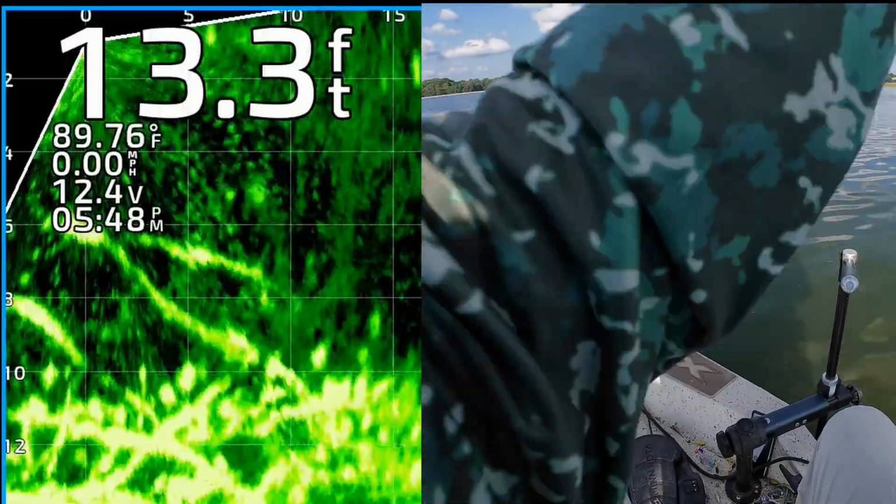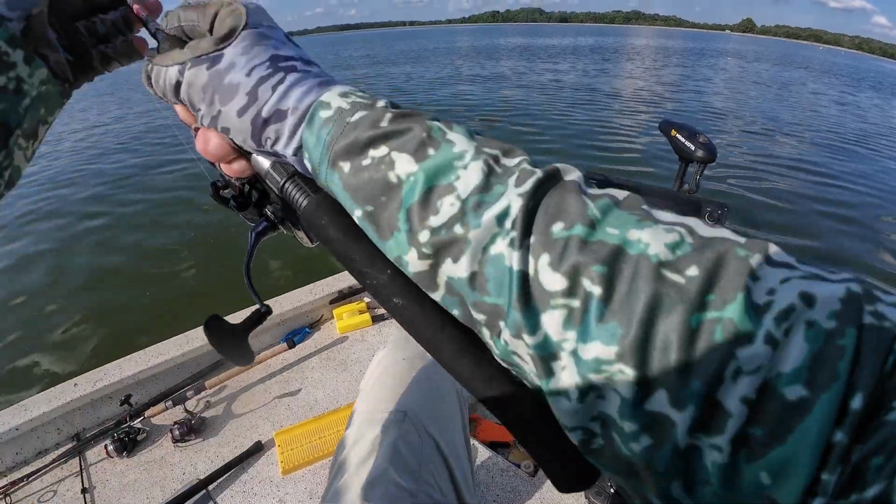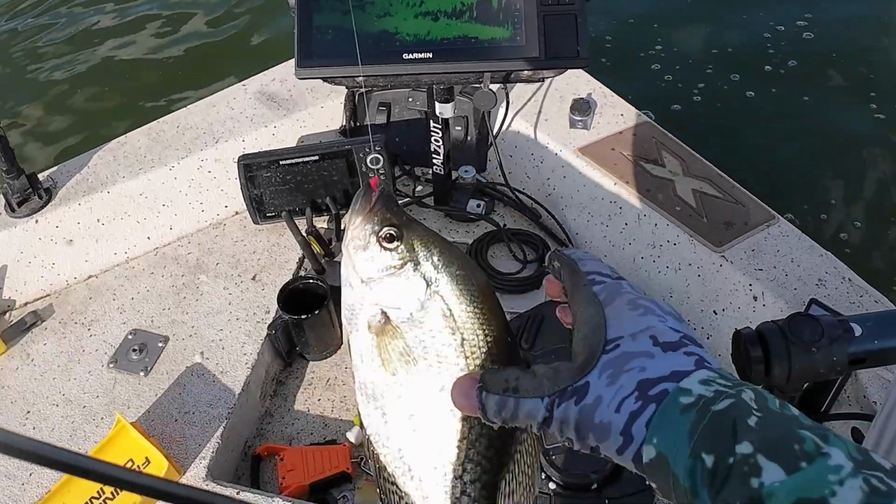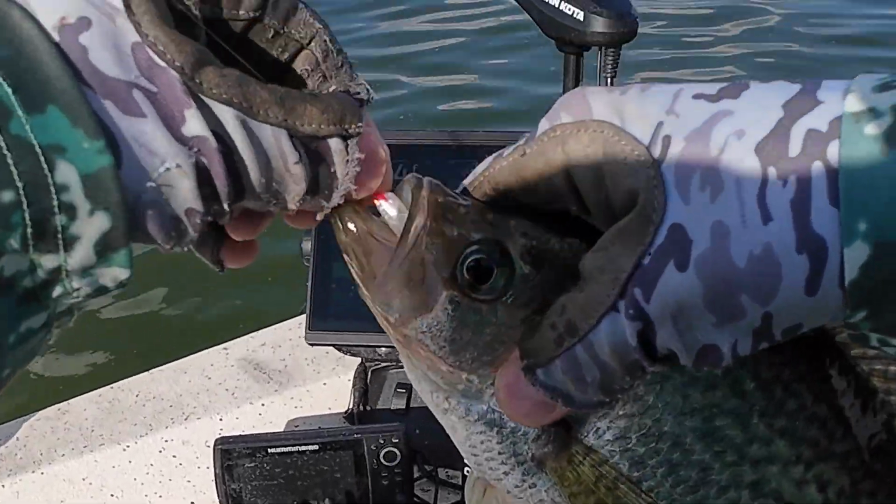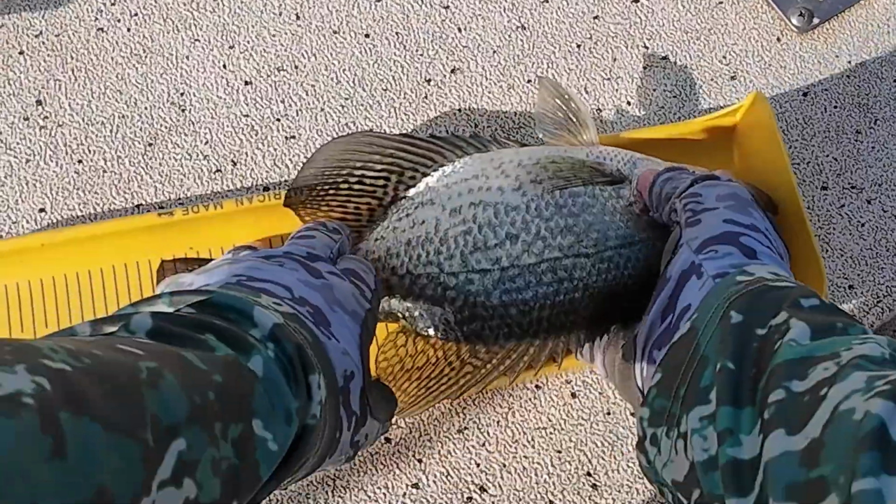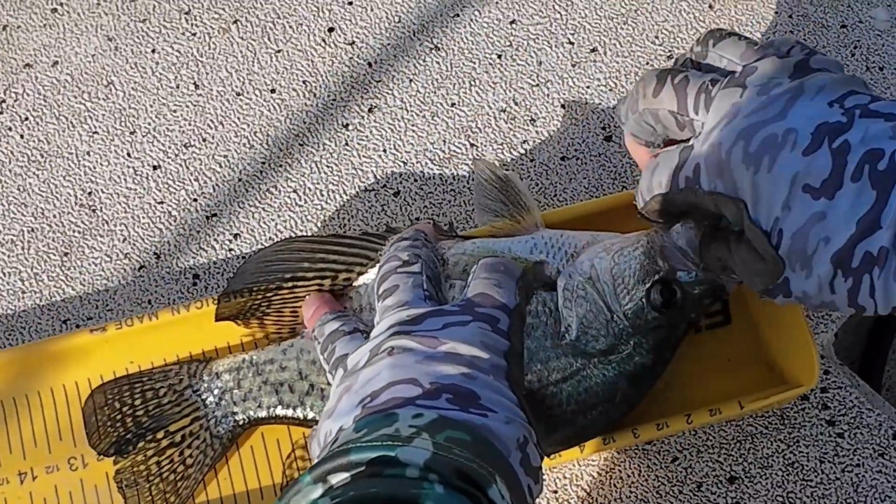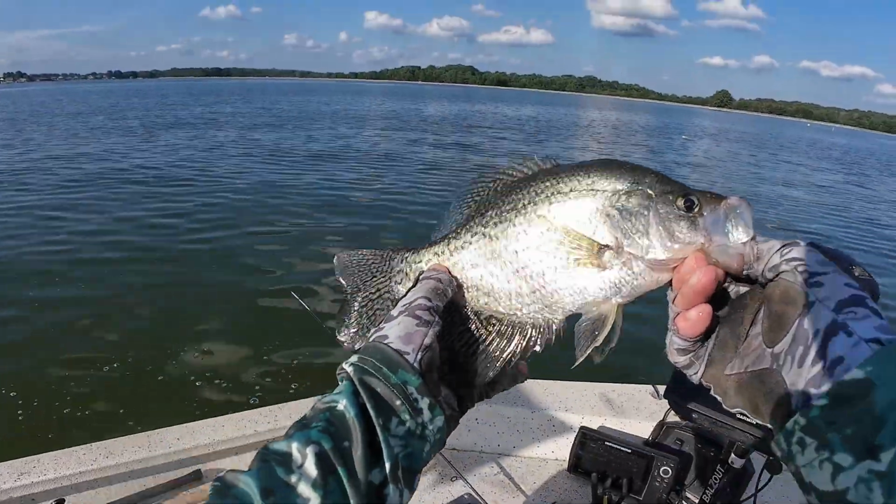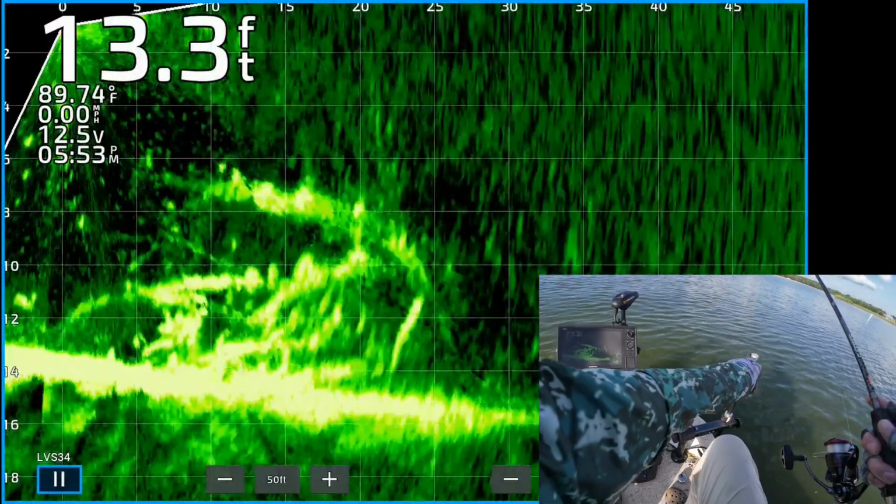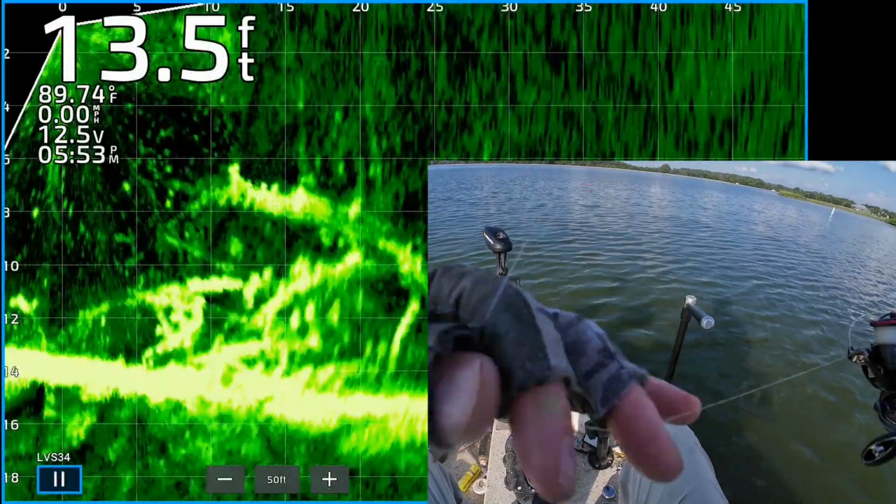Alright. Got that one finally. A little bit of a dry spell. Goodness gracious. Got this one on that pink jig head. I just kept experimenting. It's 12 1/4. Nice one. In there. There's some good looking fish.